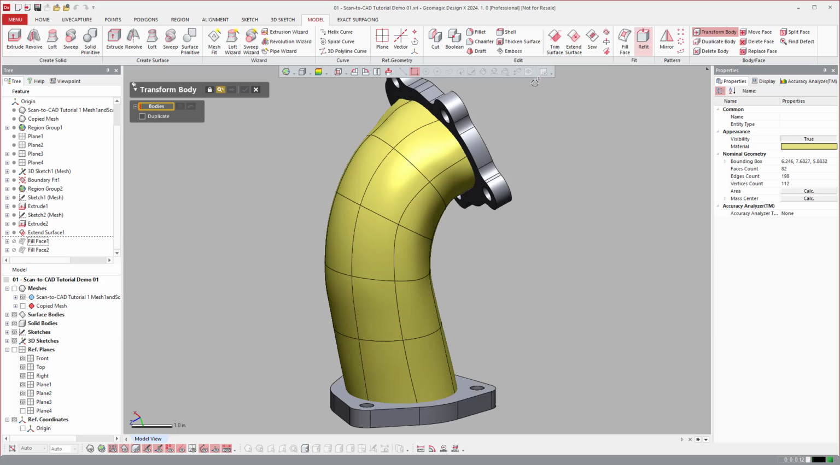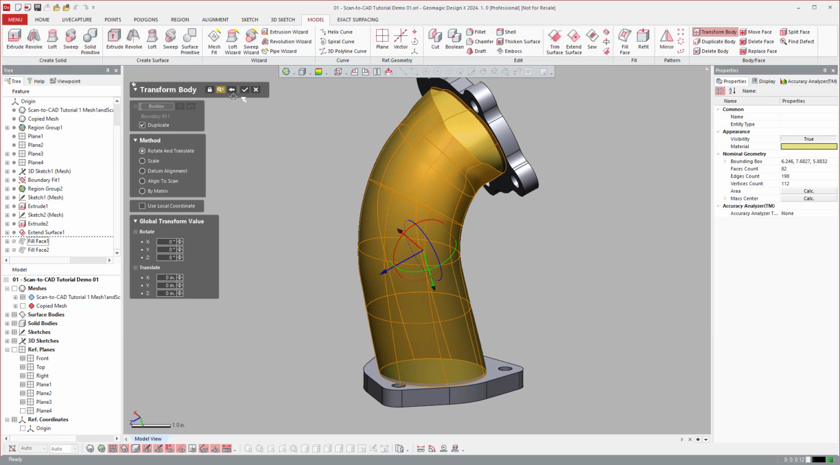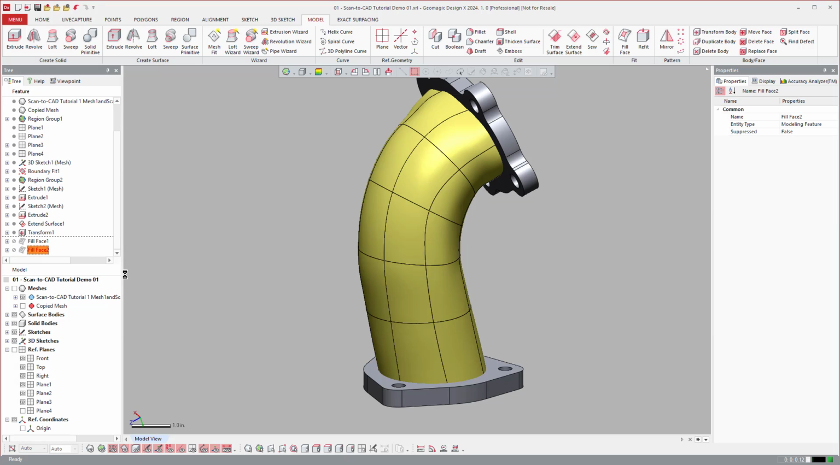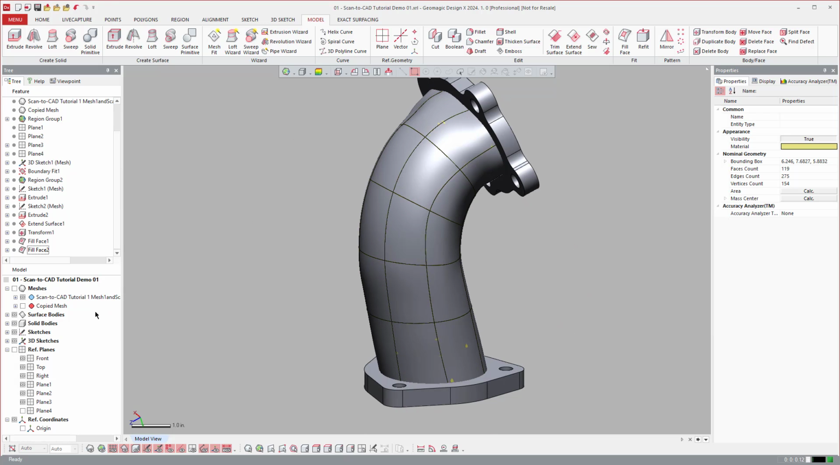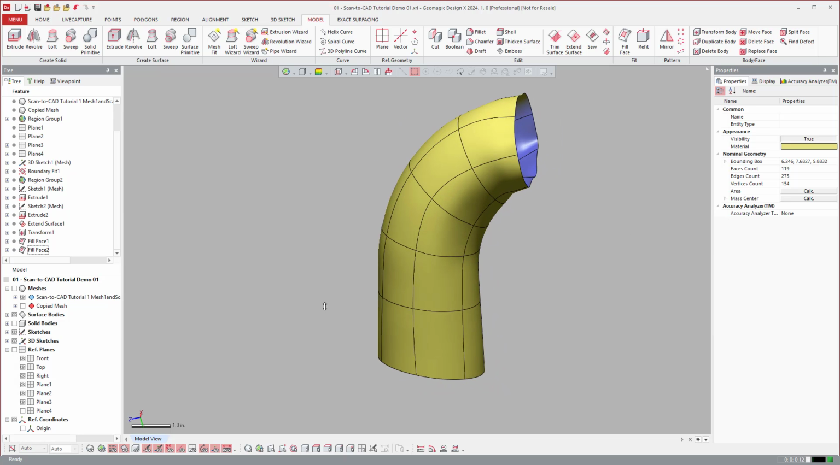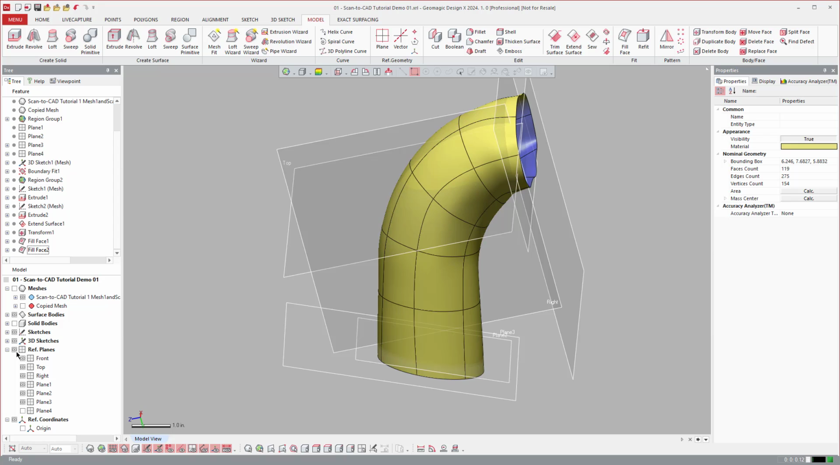So a trick of copying this surface is if you go to transform body, there is this duplicate option, and you can hit OK and not move it. So you're transforming it 0. So now I have 2 of those surfaces. So if I roll to the end, now that the solid is there, I still have my surface. So just a little tip there.